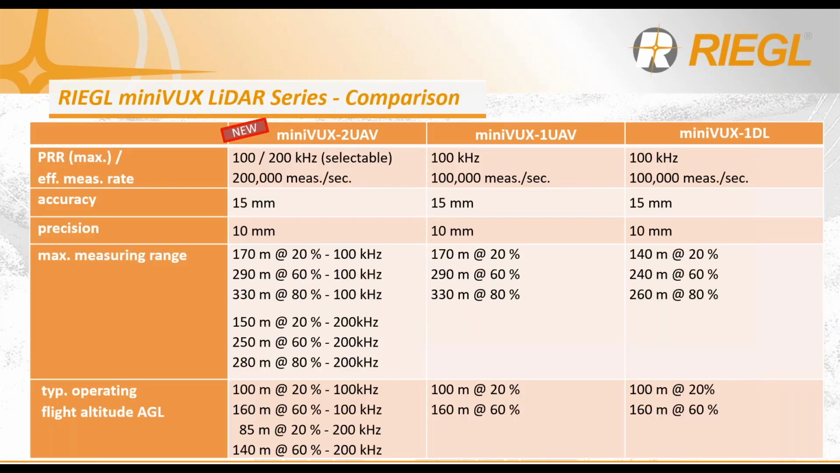So if we compare all three of the miniVUX sensors in the series, they're pretty similar across the board. Now, of course, the miniVUX 2 UAV really showcases that it offers the same capabilities as the miniVUX 1 UAV, as well as the option of doubling that performance.